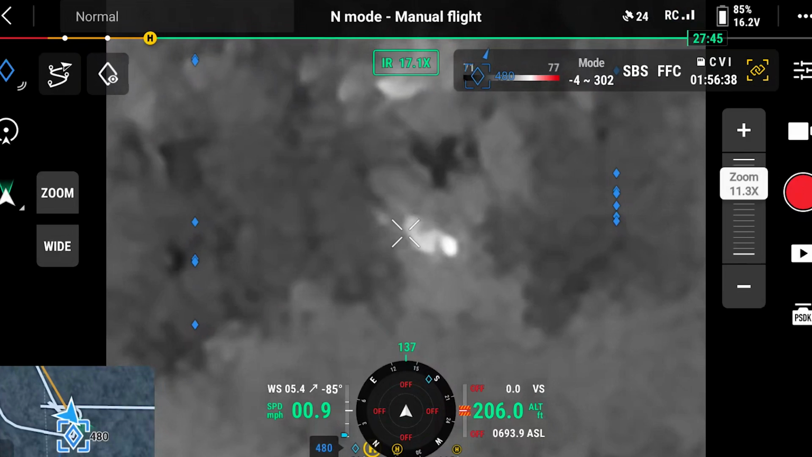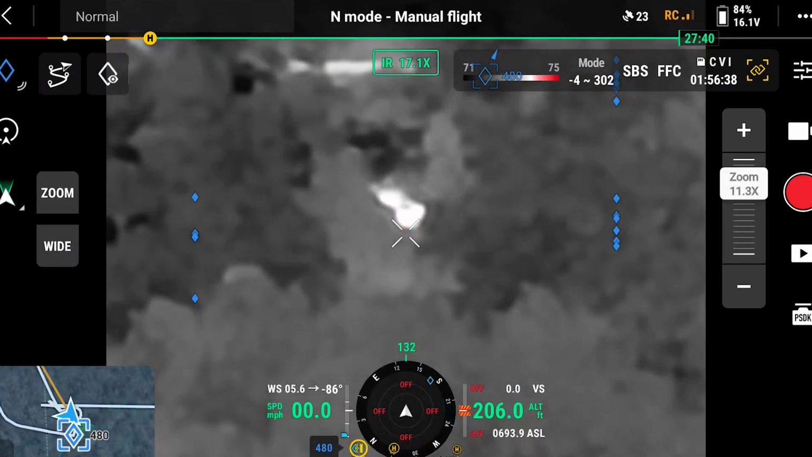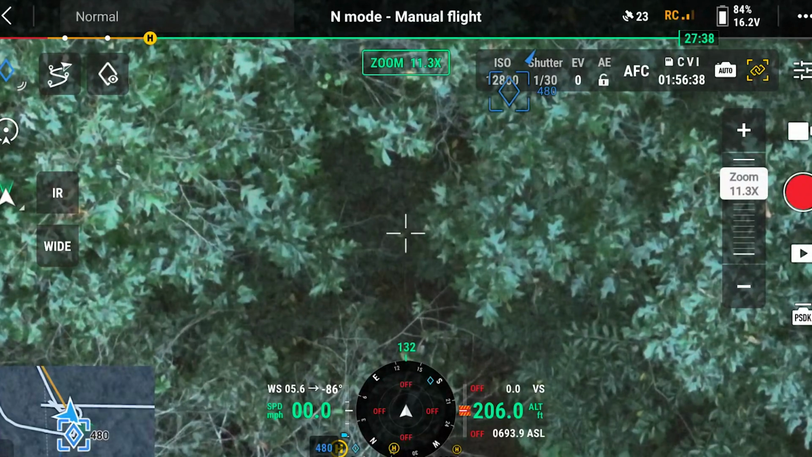It almost looks like I can see the ground from here through this gap, but I don't think I am. Let's see.